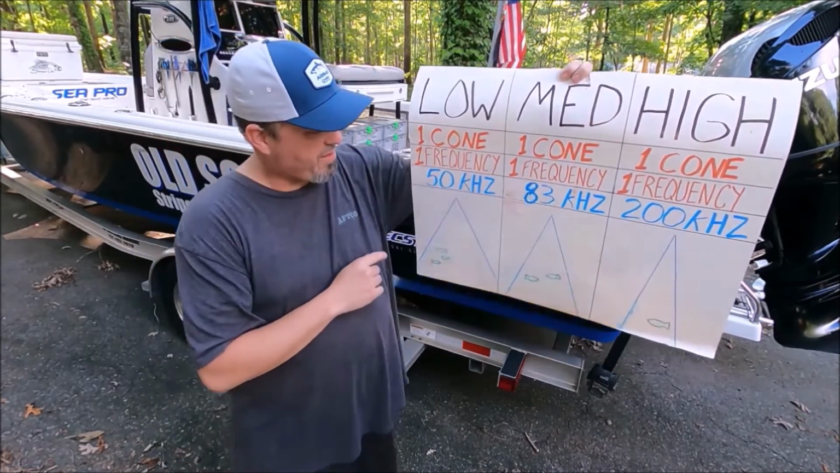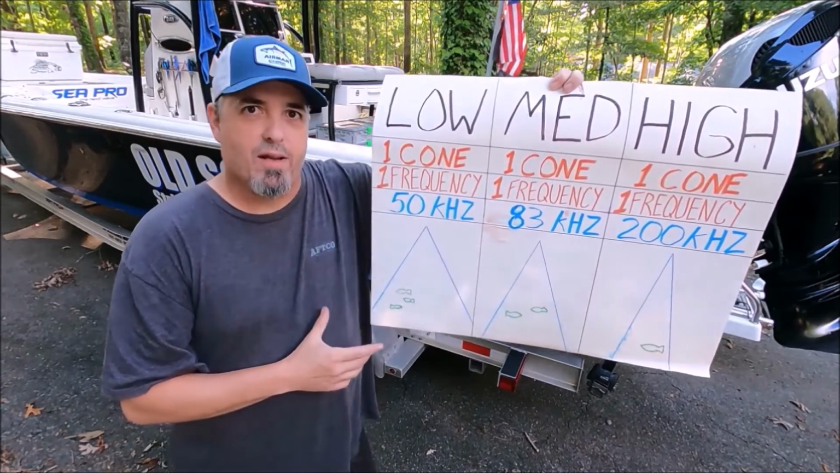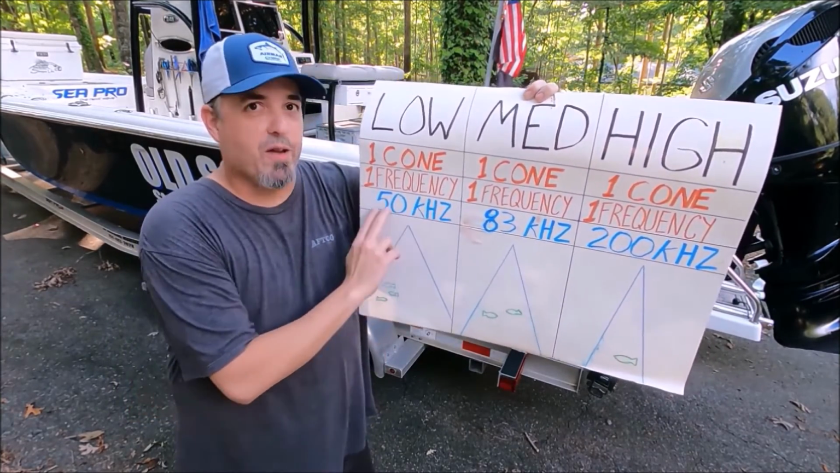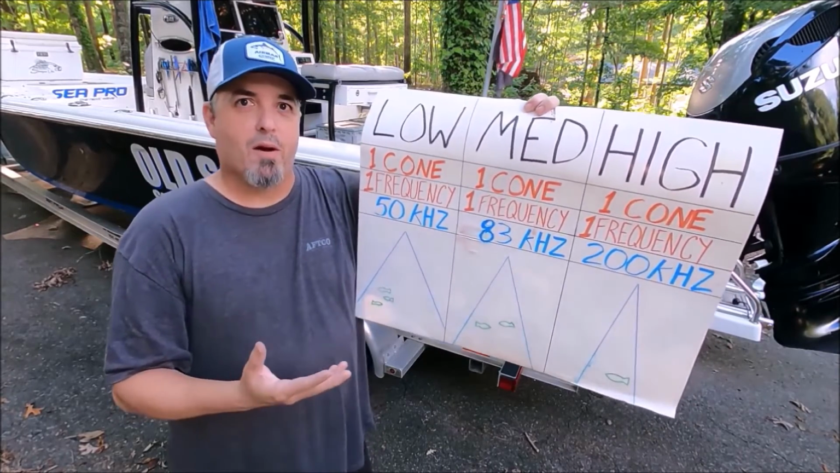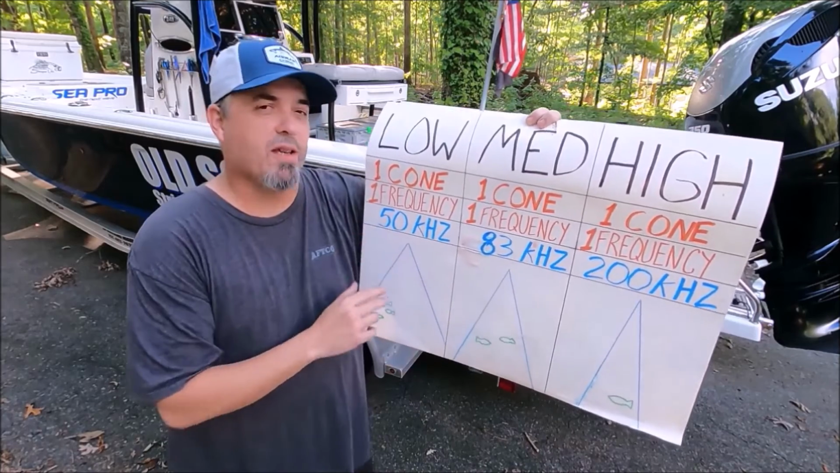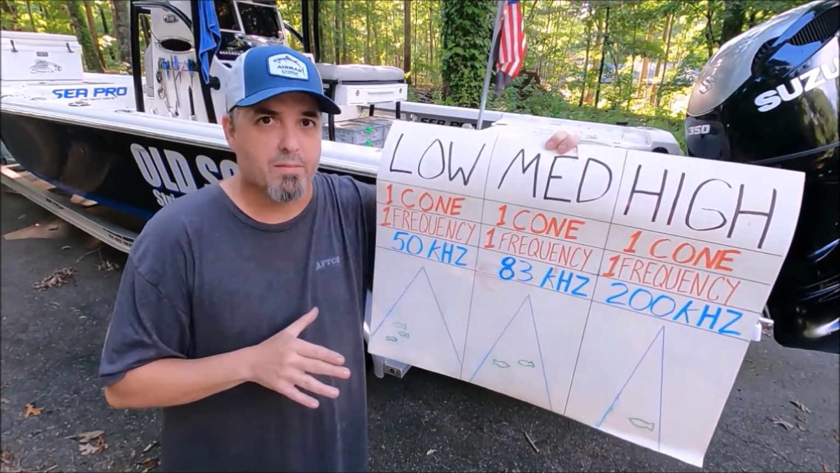So you may look at a 50 and say, look how wide that cone is. It probably doesn't go very deep. It has nothing to do with the cone. It's all about the frequencies. I talked to the people at Airmar, and that's exactly what they say. They say, Mike, it has nothing to do with the cone. The frequency is what makes it work deeper, better.